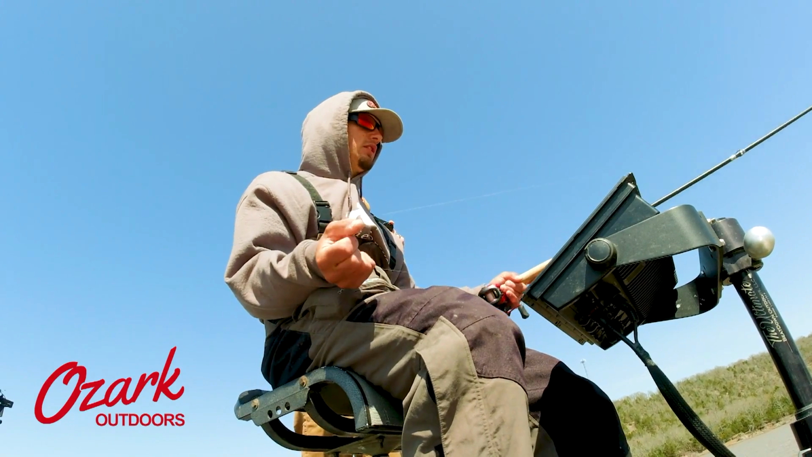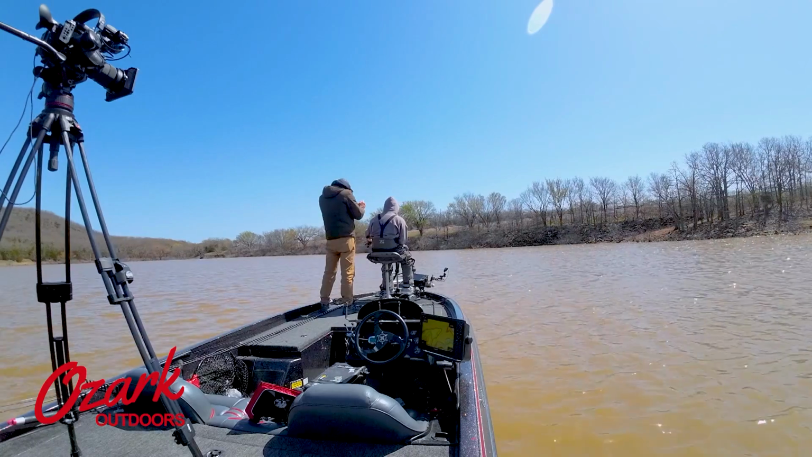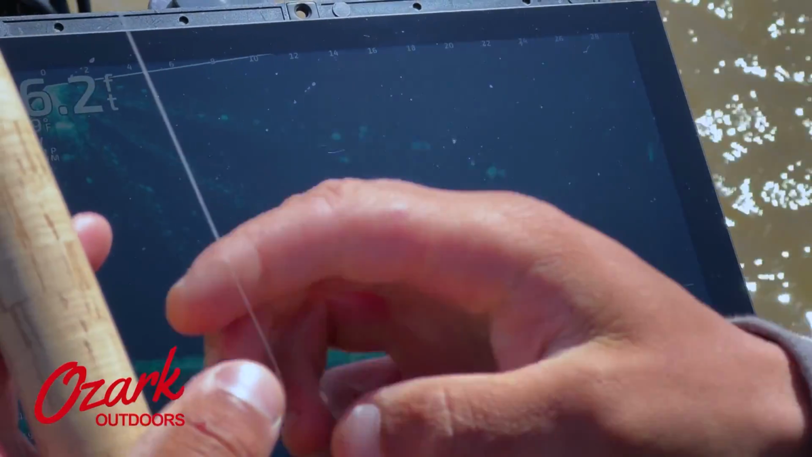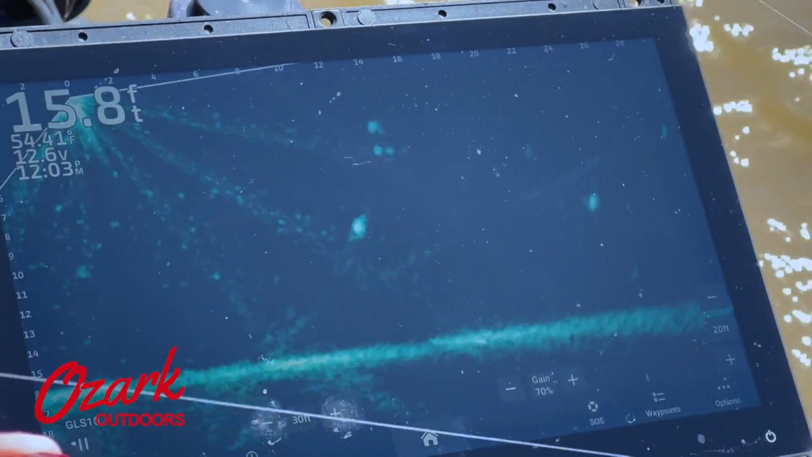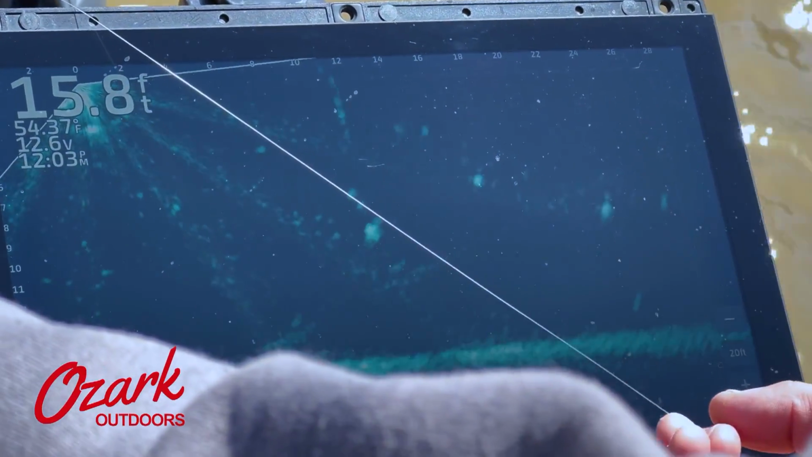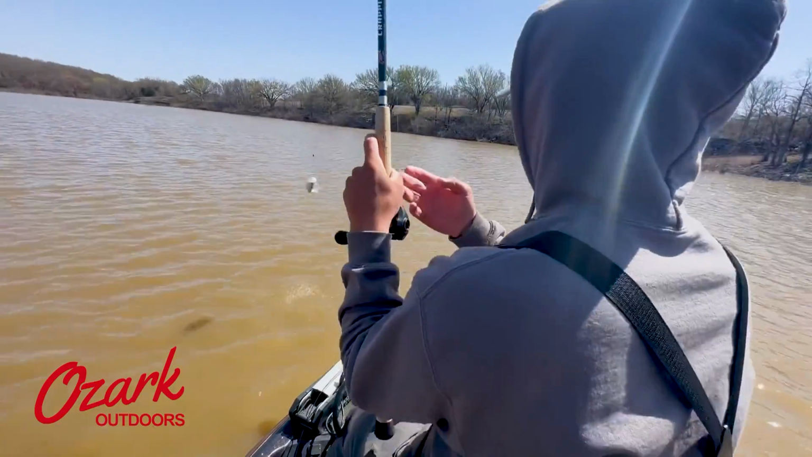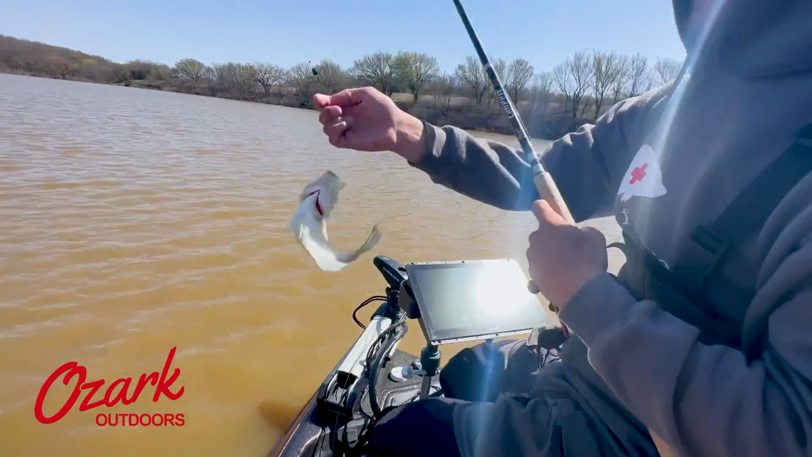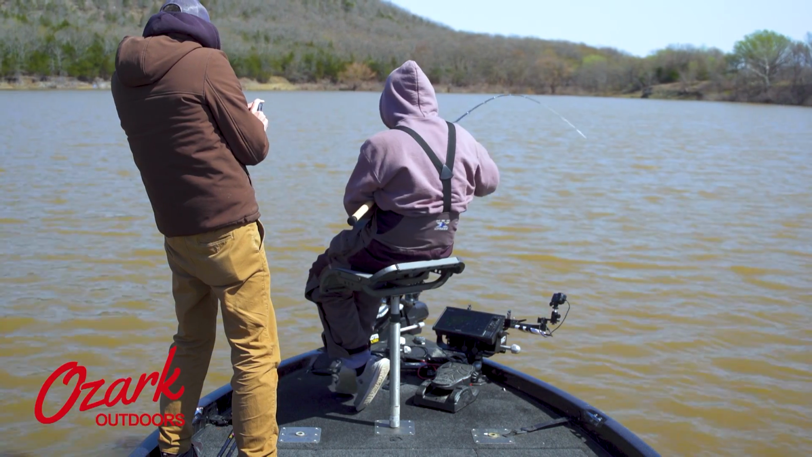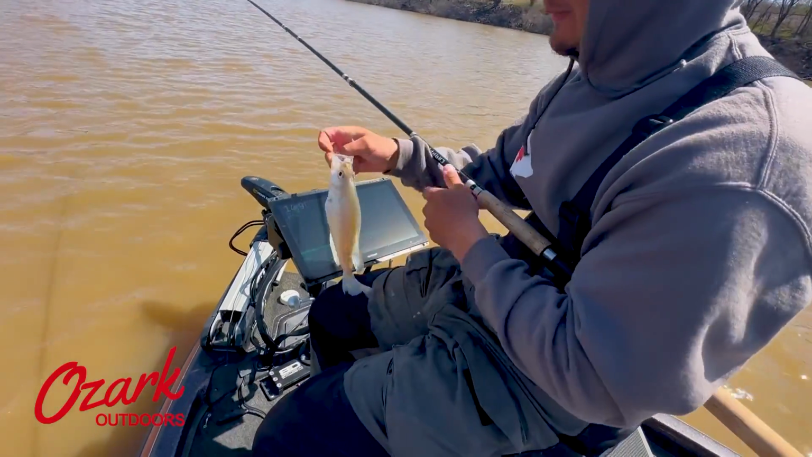I've got him close now, so start easing down. I'm gonna stop the bait, keep it above him. And until I'm really ready to present the bait, I'm not gonna get real close to him. Now I'm ready, I'm lined up. I'm gonna put that bait right in there on top of him and see what he wants to do. Nice little fish there. Nothing too crazy, but solid little fish.